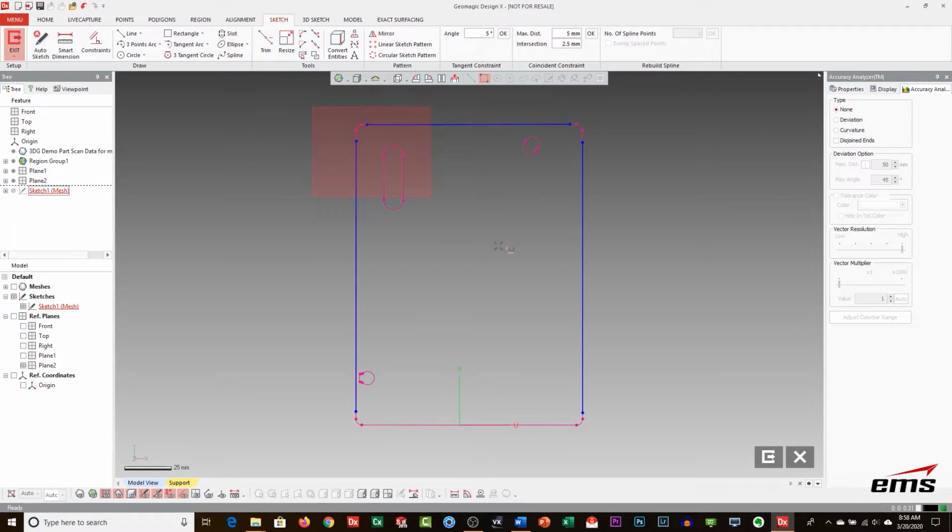But I just wanted to show that. To keep things consistent, let's do the rectangle.